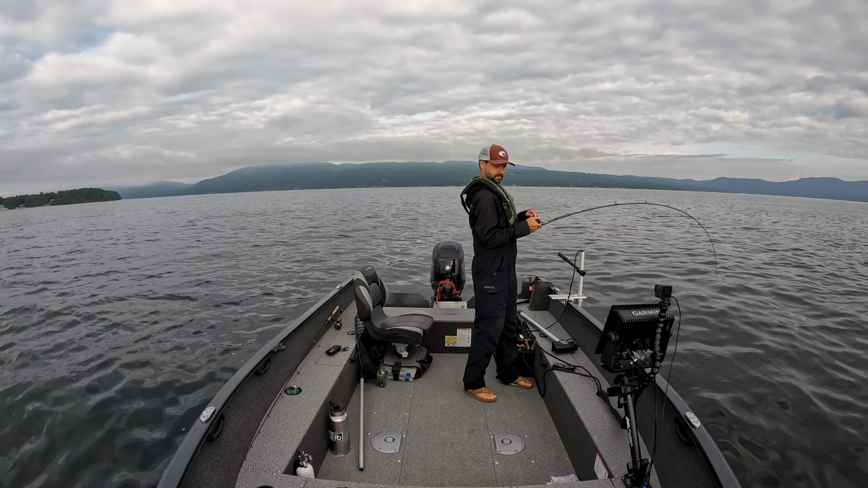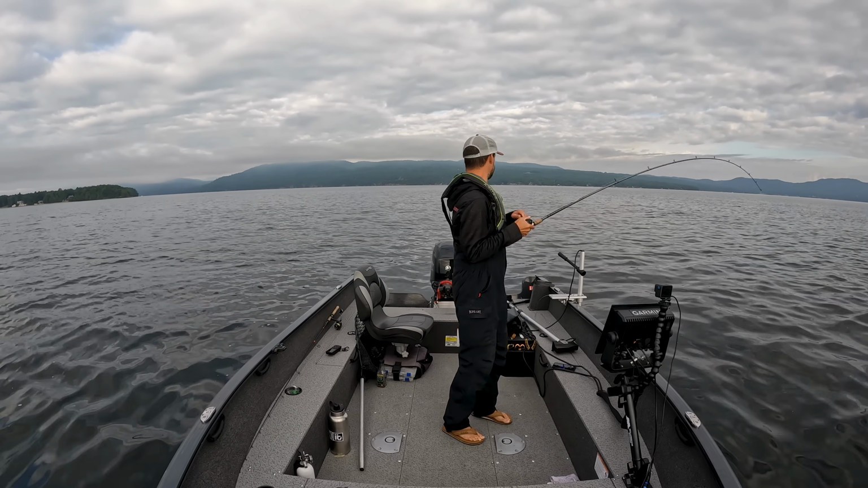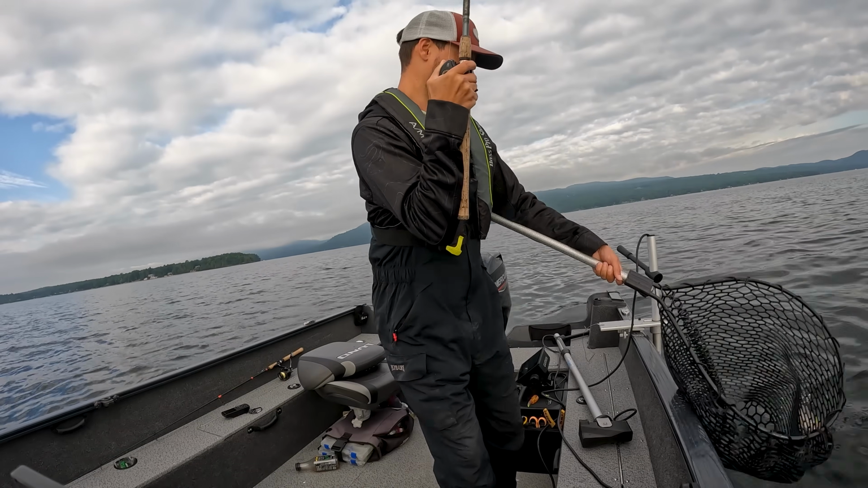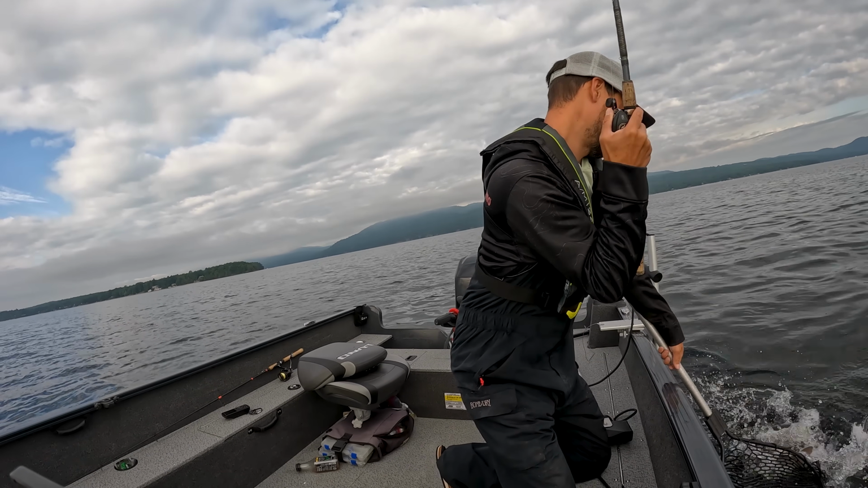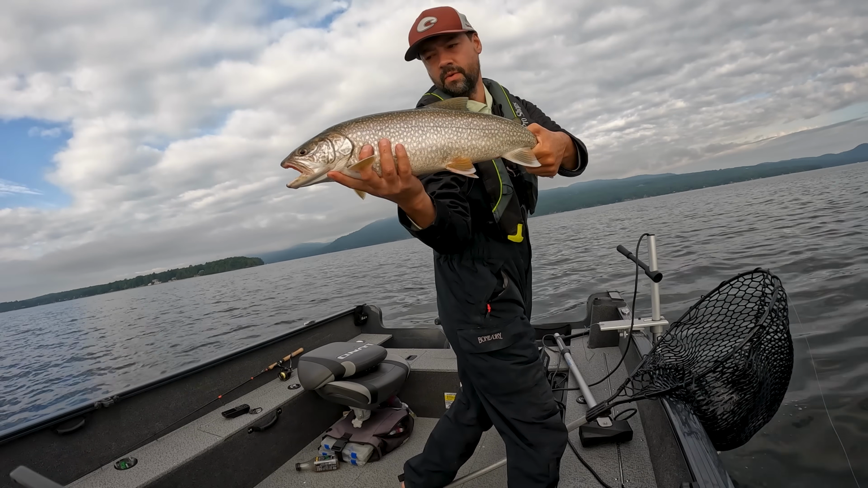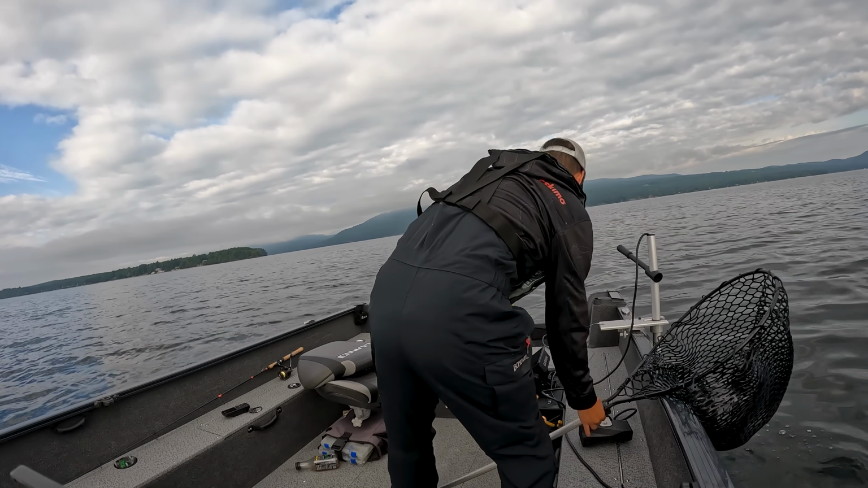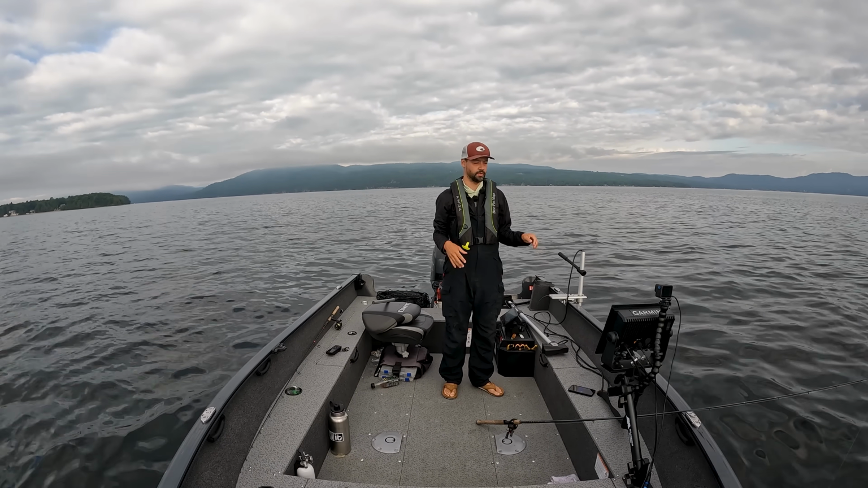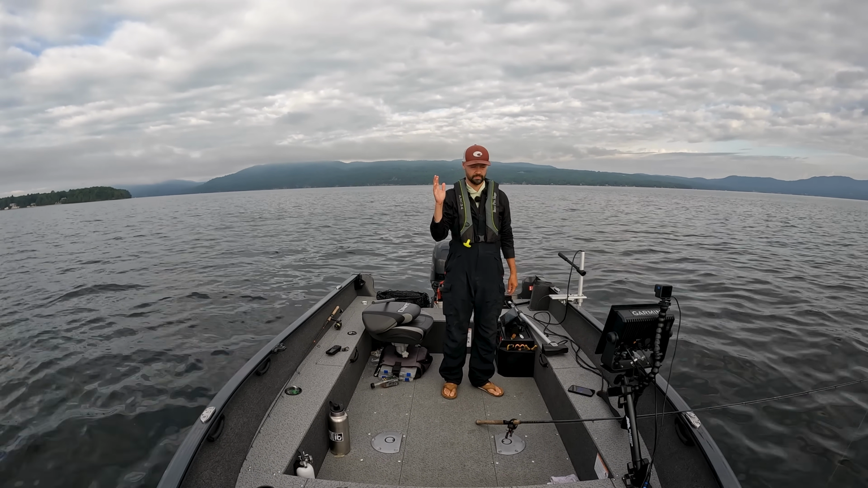Got him. Not very big, but there's five or six lakers down there right now. First fish of the morning. Nice little one. Going back in. So catch one more fish and then I'll show you where I am. I mean, these underwater points.